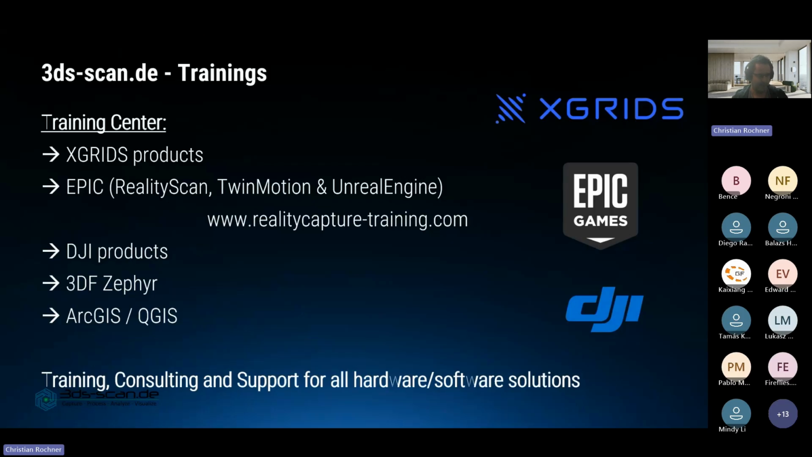Besides that, we also are a vendor for DJI products and do a lot of trainings for all kinds of drone workflows, drone surveying. We are also partner of 3DF Zephyr. And of course, we also offer GIS trainings, ArcGIS, QGIS, the software we use in-house. We also offer consulting and support for all these software products or for the hardware.